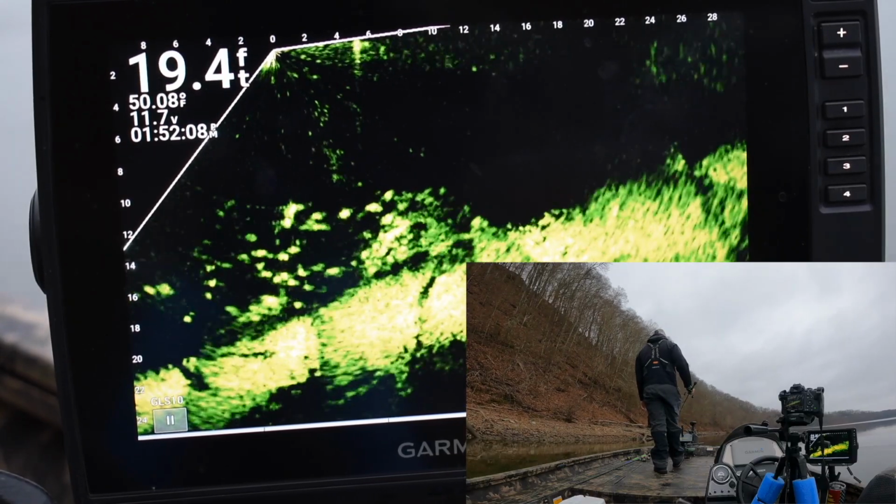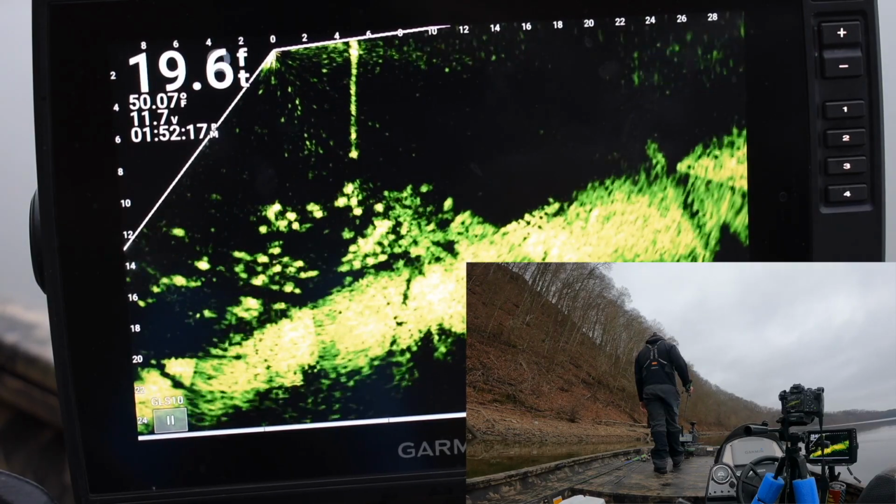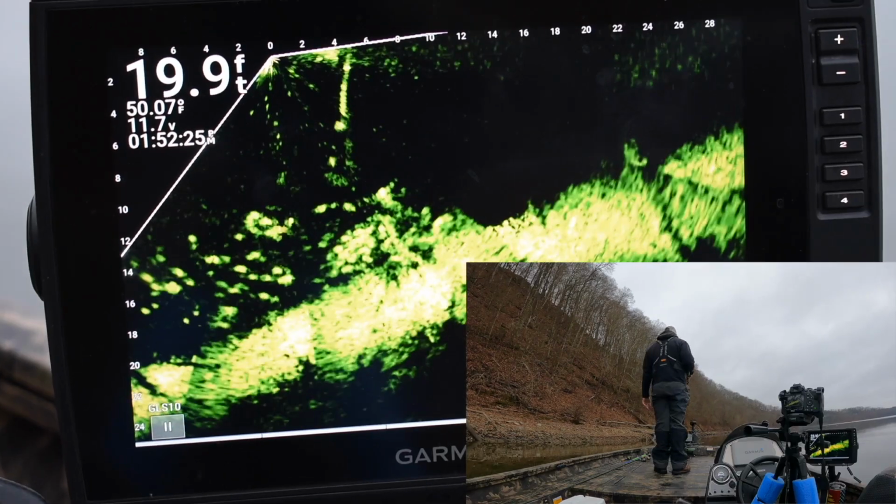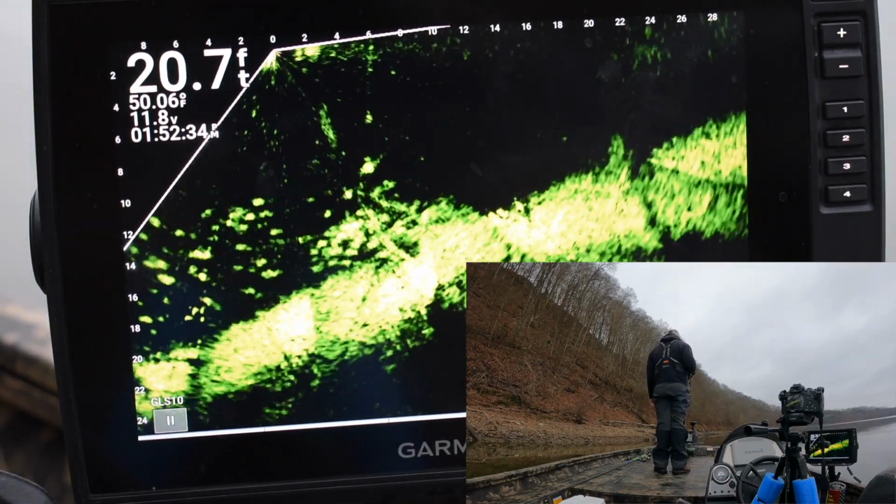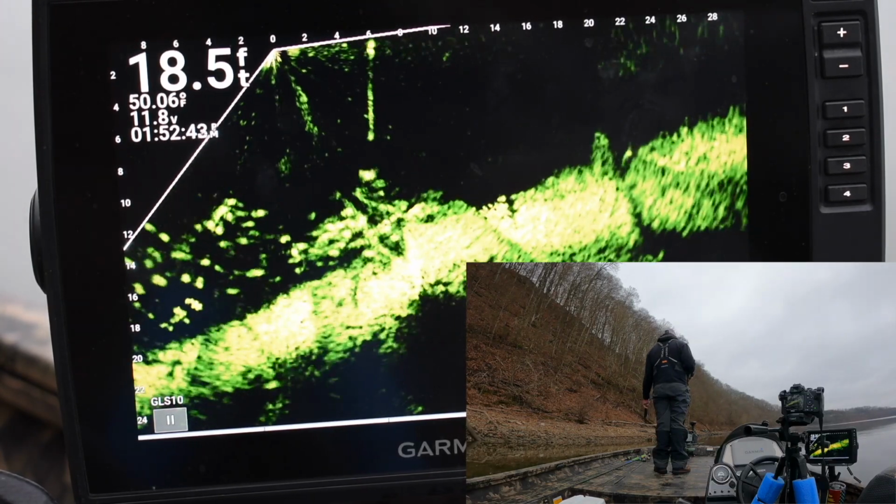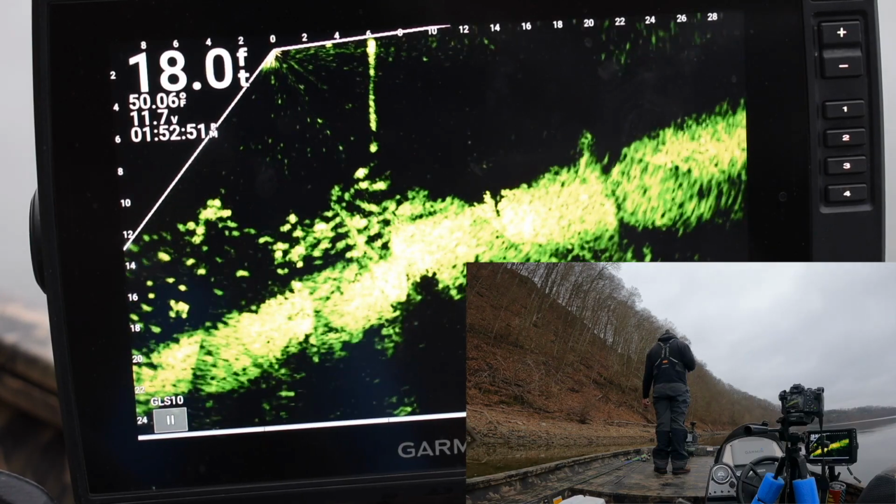And you can see I've sped up the timing on the video. You just see how these fish are moving and reacting, and that one came up and kind of popped it. But here I'm vertical jigging. You can see the braided line really well.